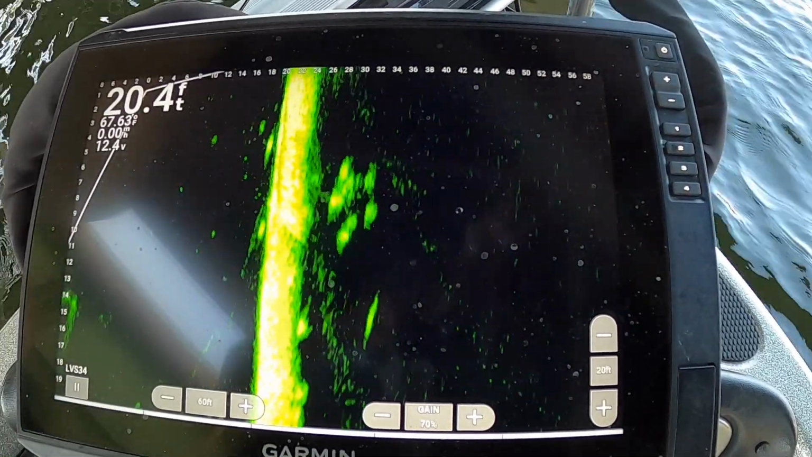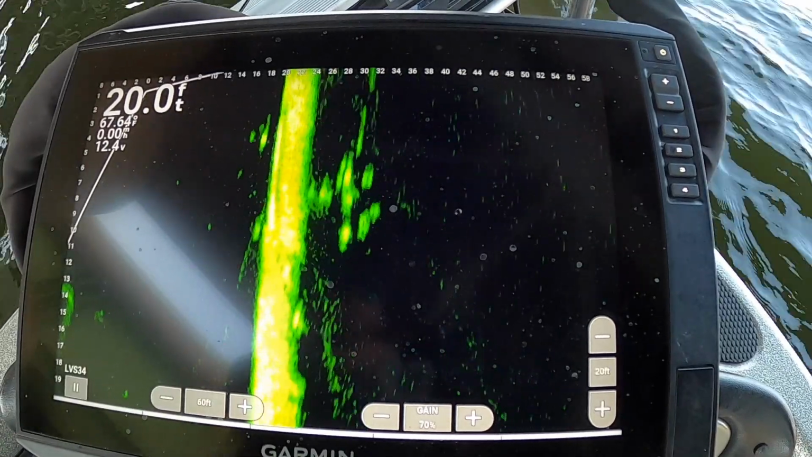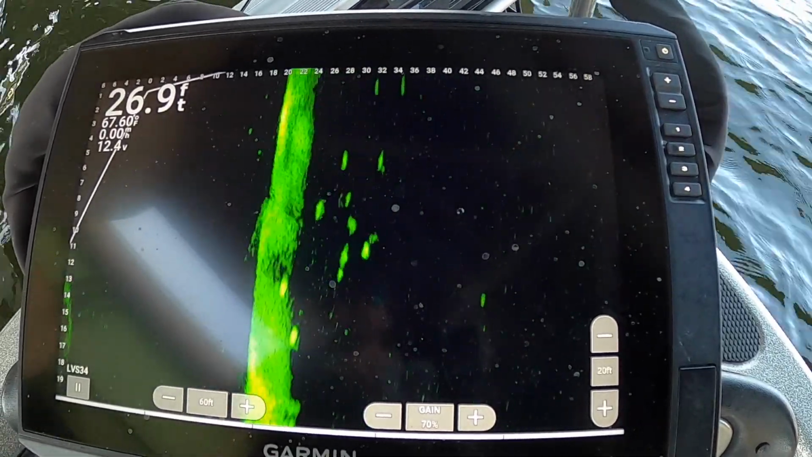So that's what they look like. That's what your jig's going to look like when you're in the smaller settings here. You're real close.